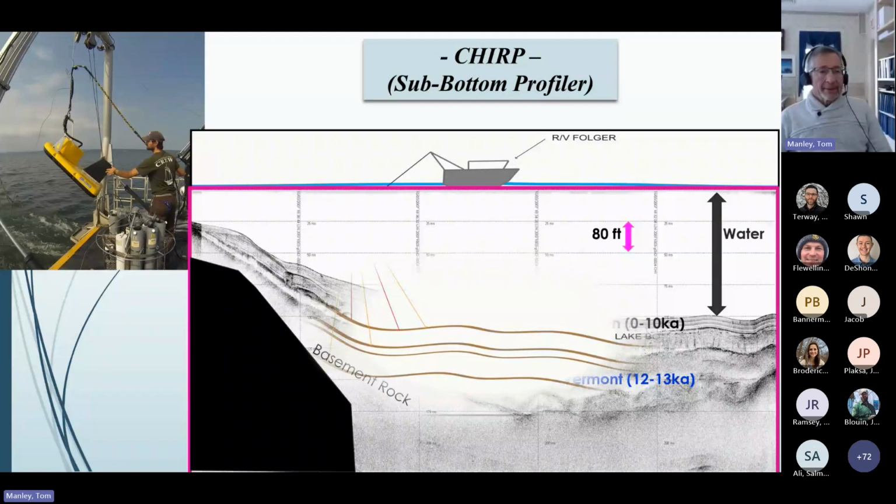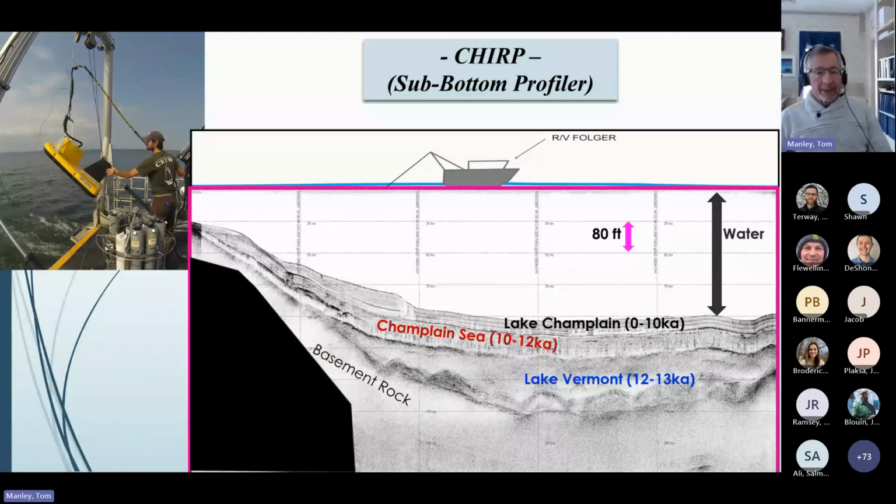This image shows the typical type of chirp results in Lake Champlain. It's quite easy to pick out the major epochs of the lake's history, from bedrock to glacial debris, which is Lake Vermont, a brackish water environment known as the Champlain Sea, and the present-day Lake Champlain sediments.